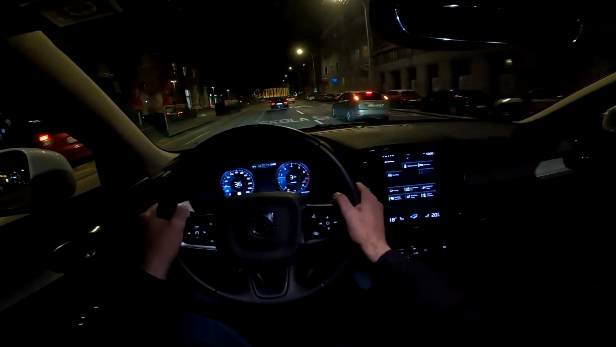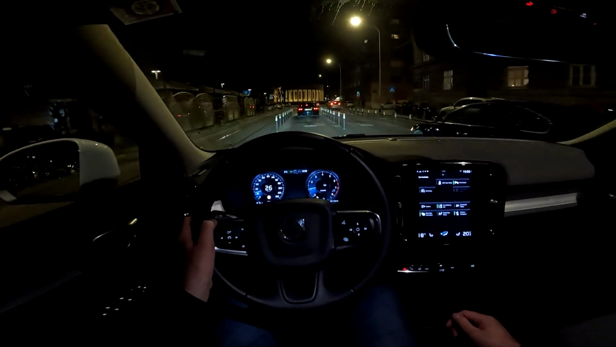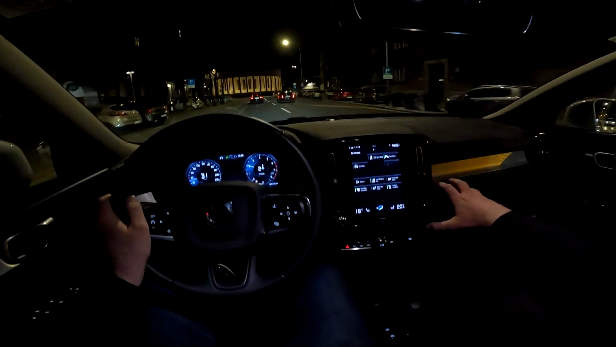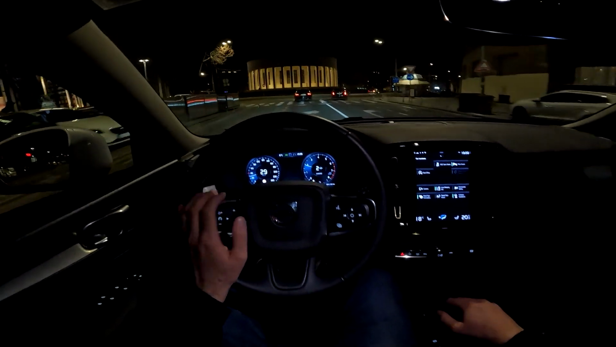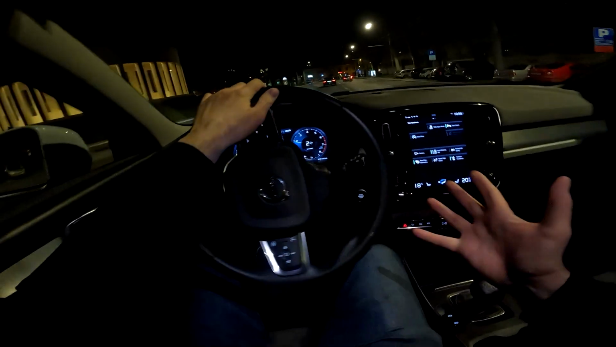We also have a bit of a mood lighting, but of course these aren't the real ambient lights. And you can also upgrade the mood lighting, the ambient lights. Then I believe you would get some other sections illuminated as well, but you need to go for higher trim for that. So far, how do you like it?